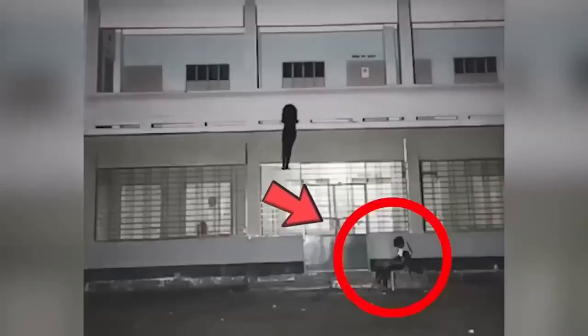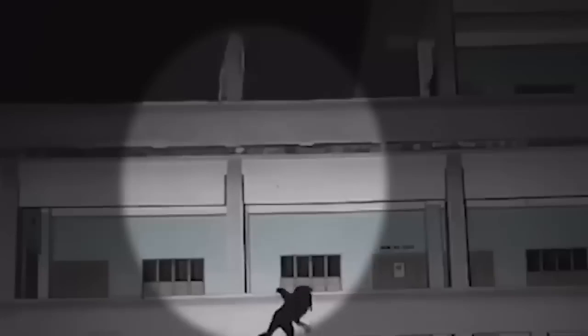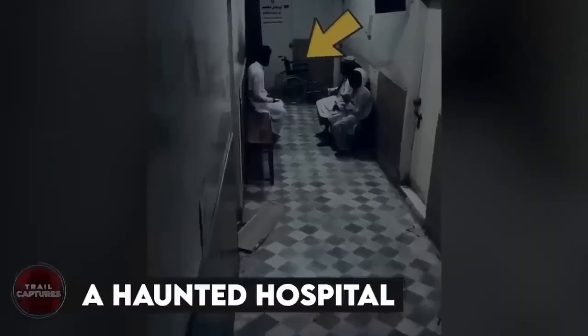And then there's another kid sitting there. And not just that, we see a ghost walking on the roof too. So what do you guys think? Isn't that creepy? A haunted hospital.